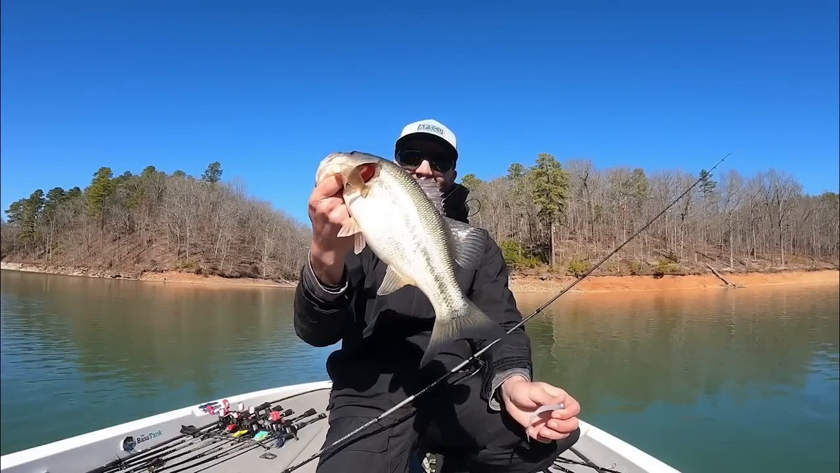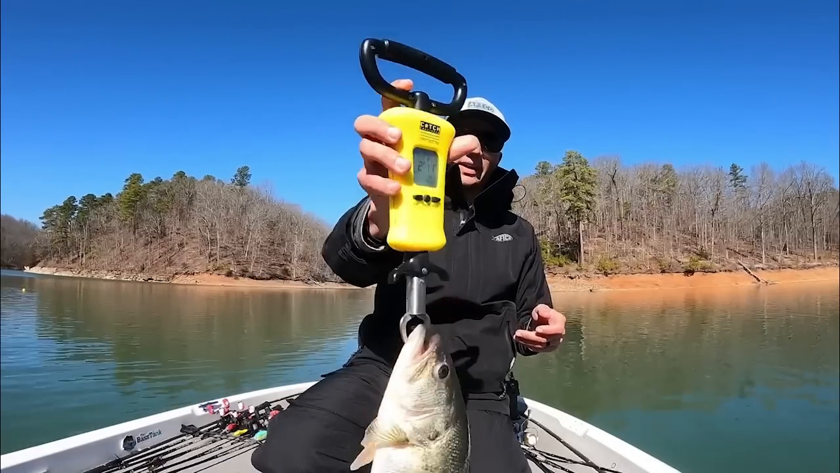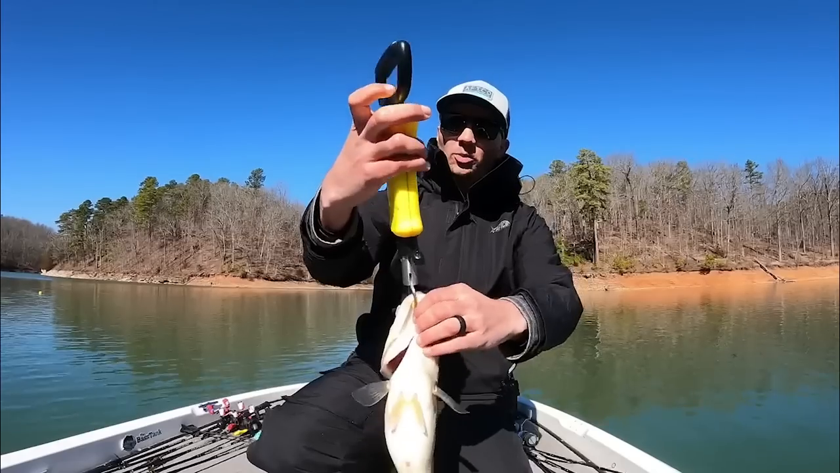Beautiful fish though right there. Let's get a weight on that guy. 2 pounds, 11 ounces, almost a 3-pounder.